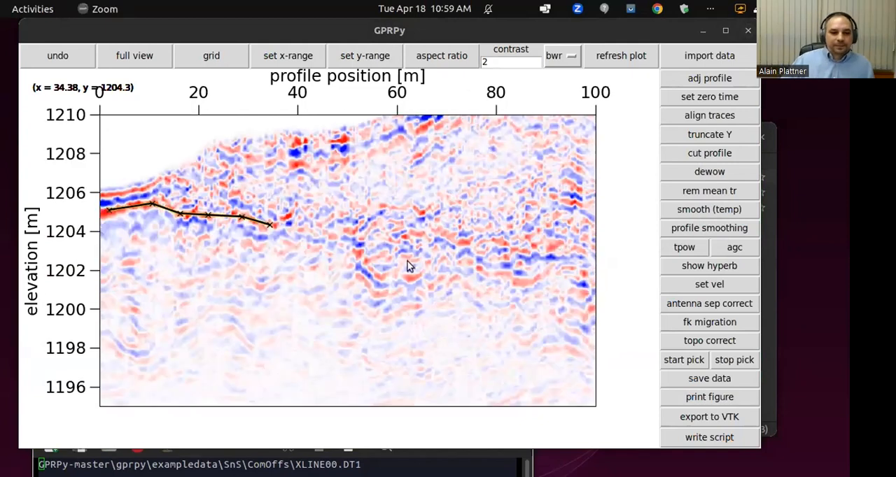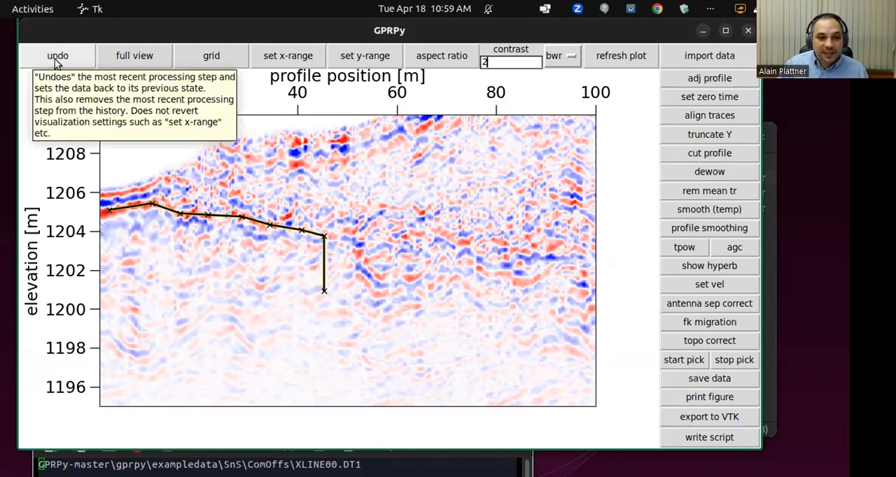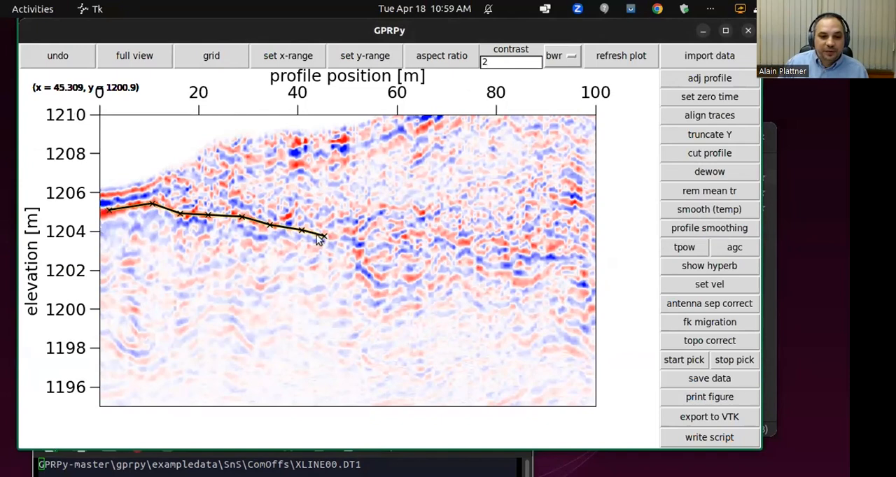Okay, so we can now try to follow one of those interfaces, or just the wave that we interpret as an interface. Well, if you click accidentally somewhere else, the undo command in this case removes the most recent pick.